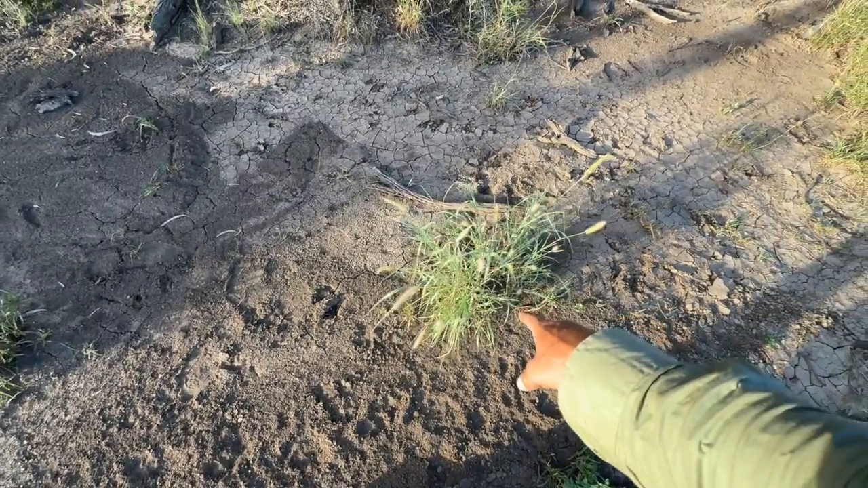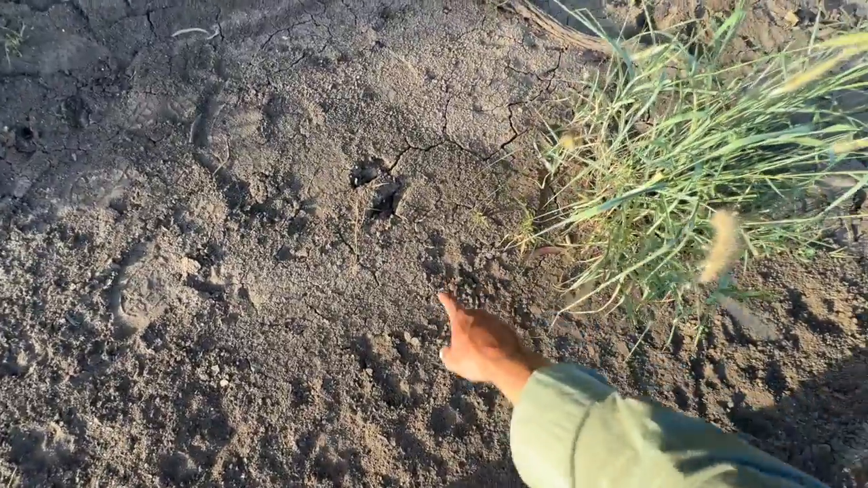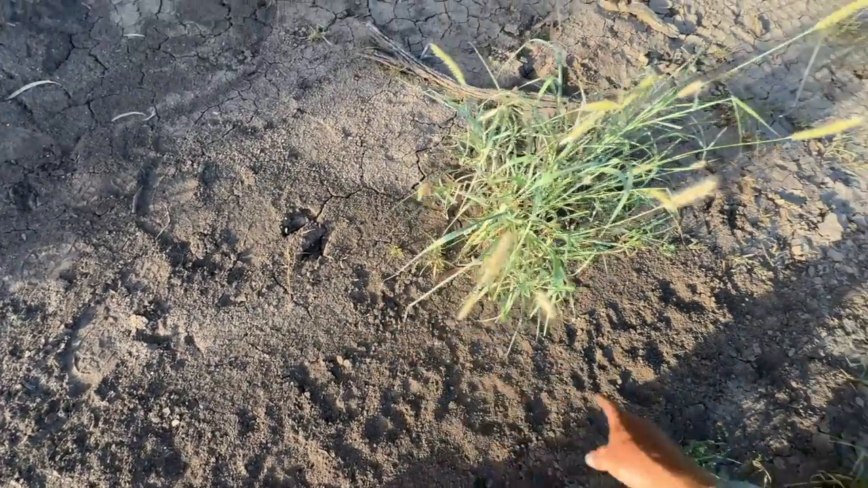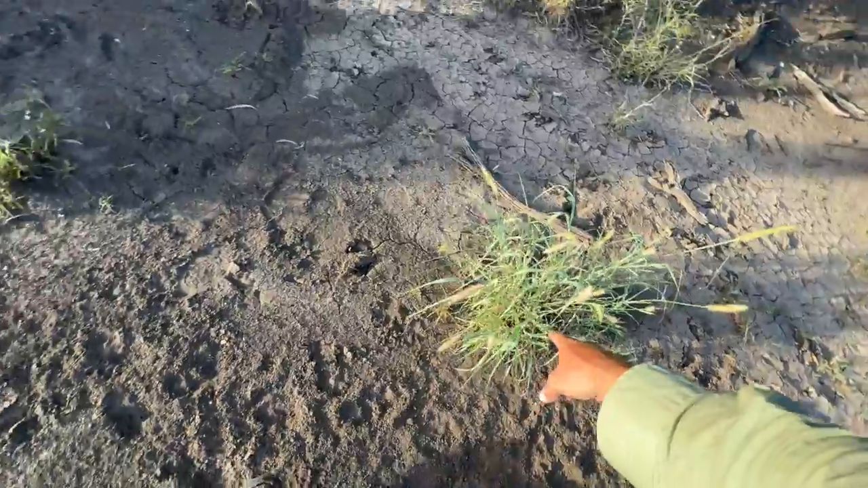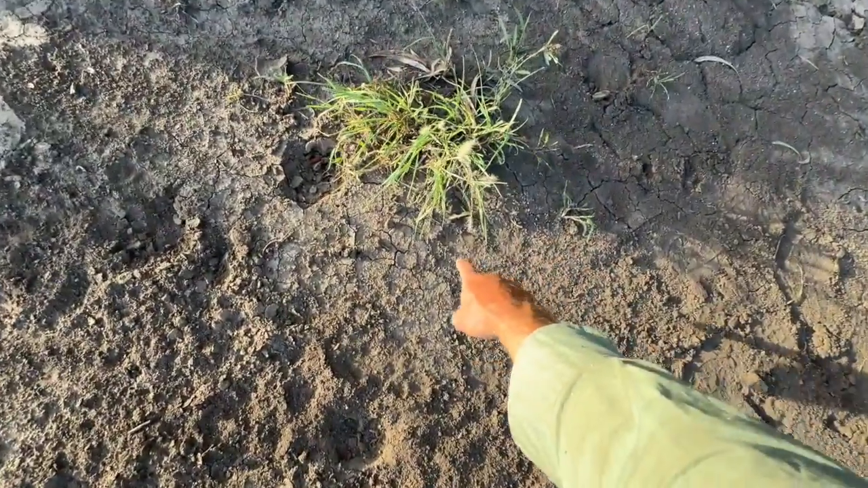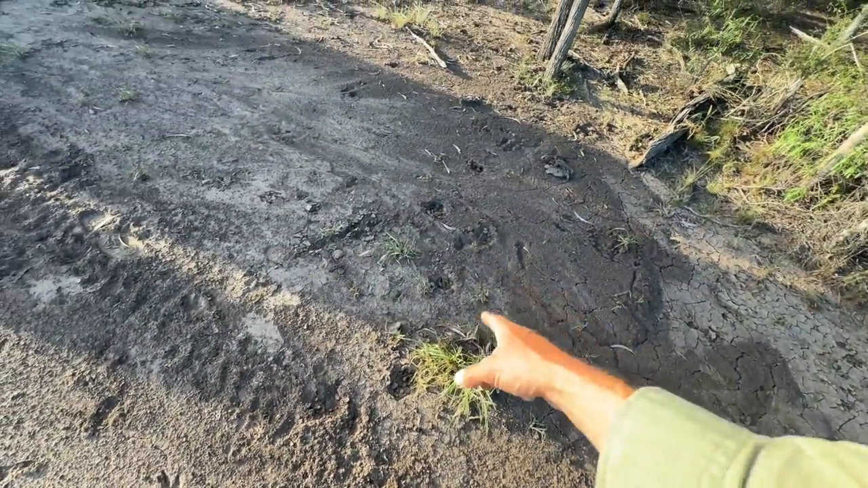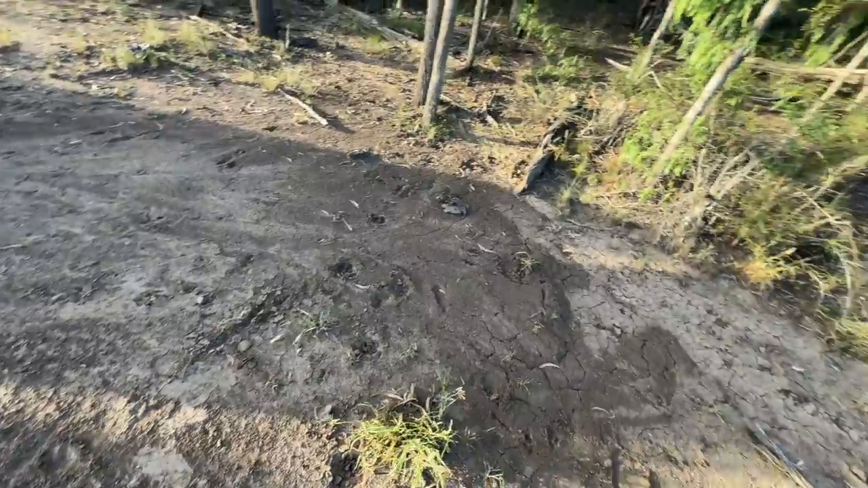I reckon they've been peeing on this bush here. You can see there's footprints there where they've probably been putting their foot there, foot back here where they cocked their leg on that and then keep going. Maybe this one too. There's tracks there. There's pig tracks going in here too.